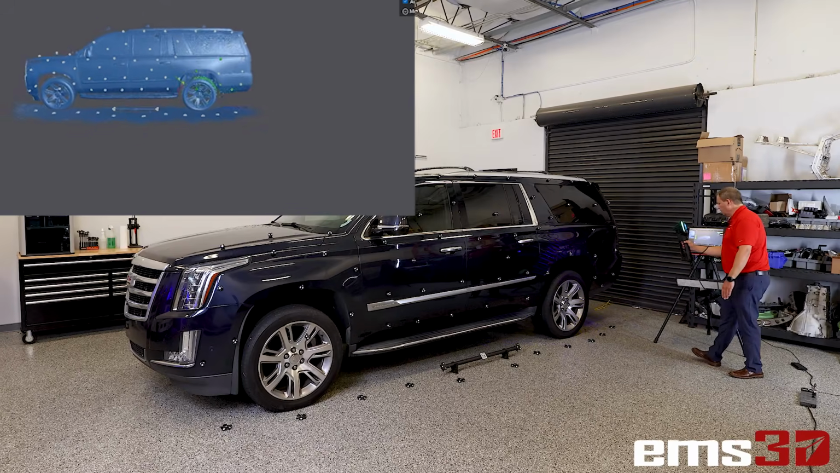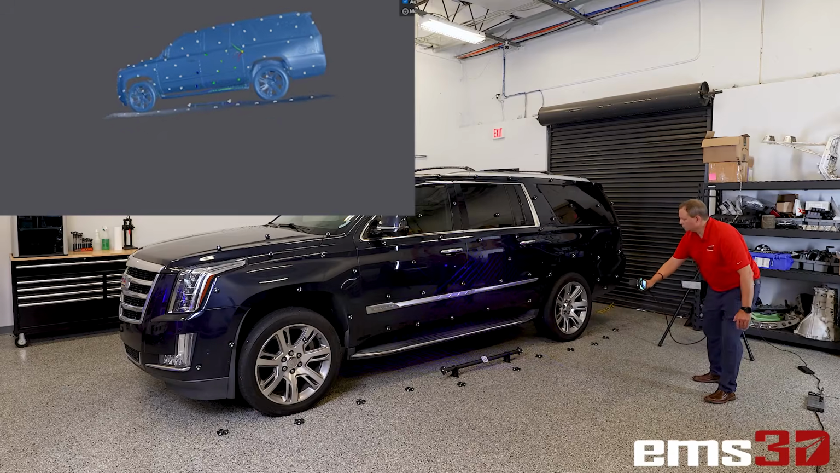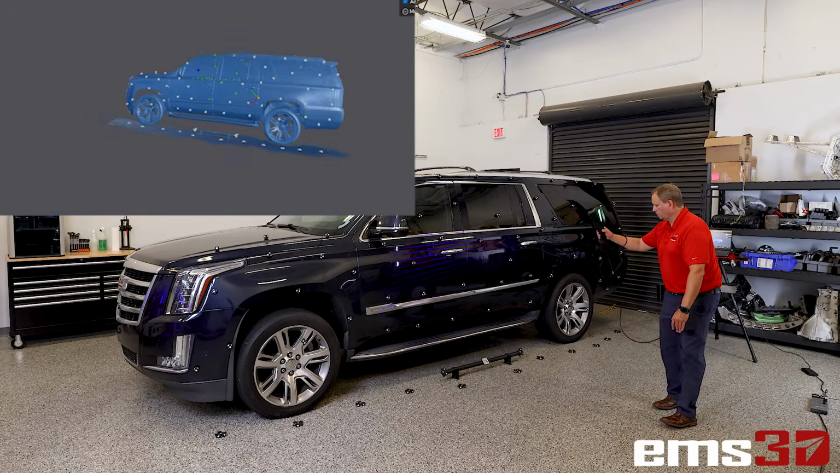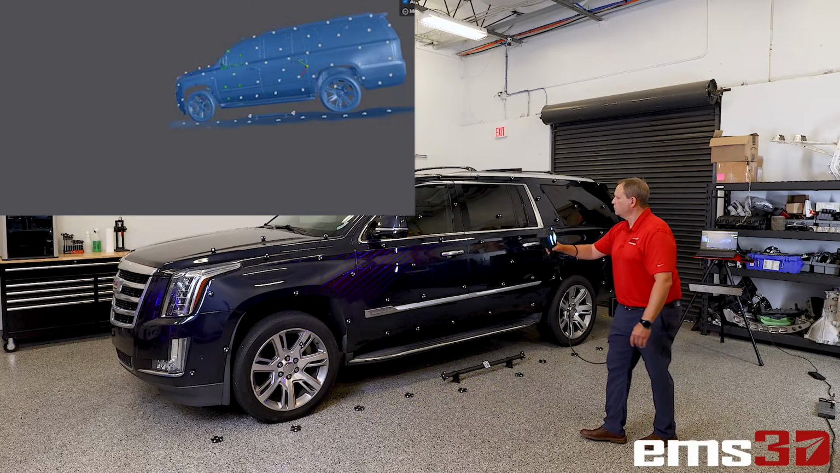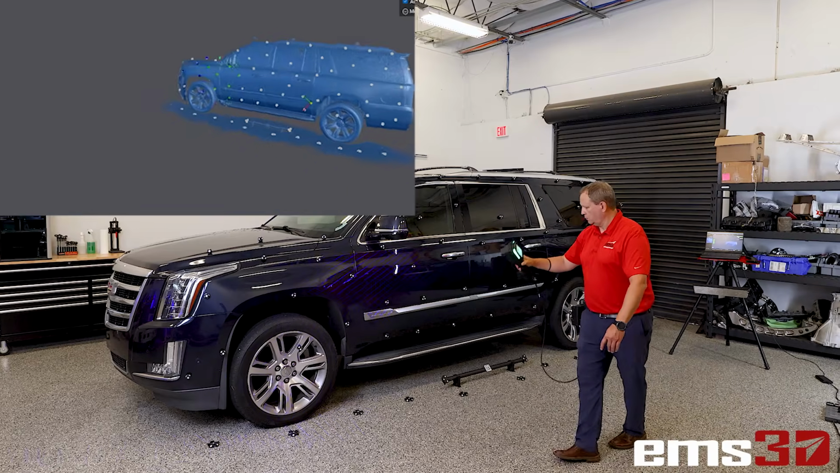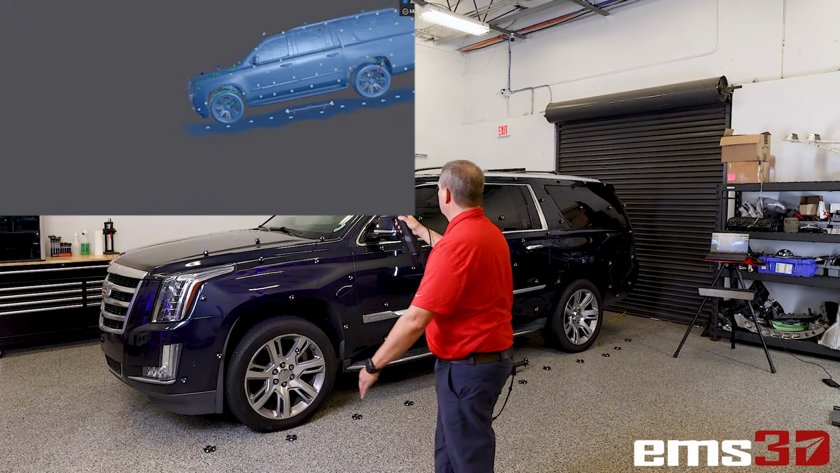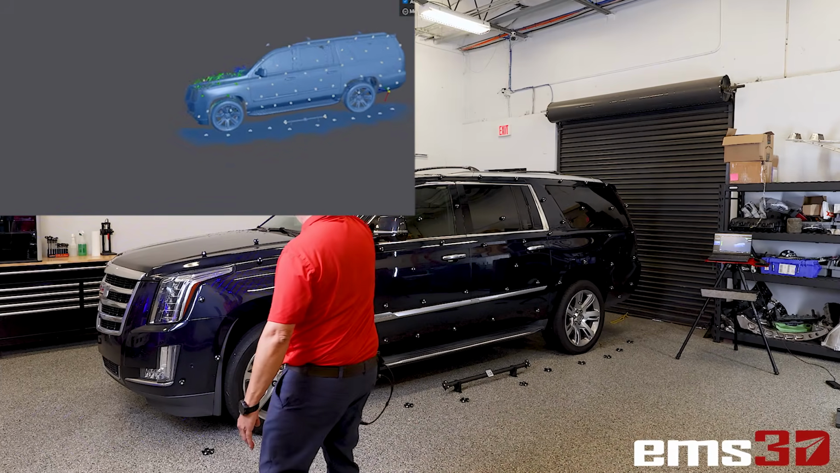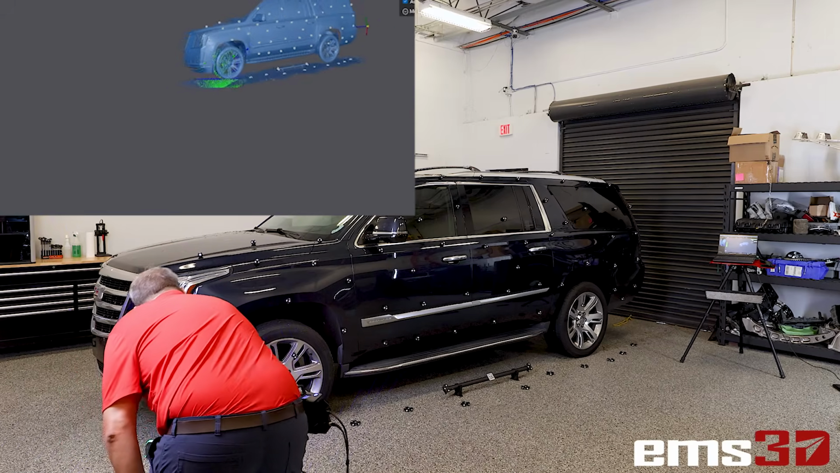And so now I'll work around and maybe get some of the lower areas just to make sure I've got it. It's all line of sight, and just kind of really just go back over it and make sure I didn't miss anything. But you can see how fast we're able to scan this large SUV. I'm going to get the mirror area there, and we're just going to do the side of it just to kind of show you. But you can see we've pretty much scanned this whole side here, really in a matter of a minute or two.